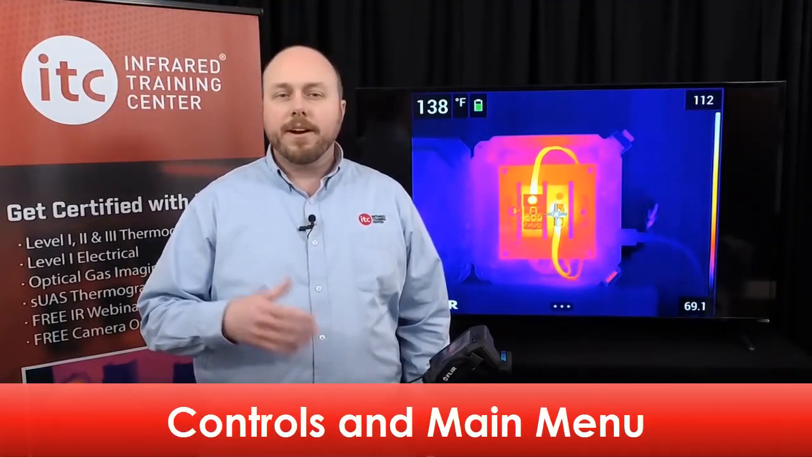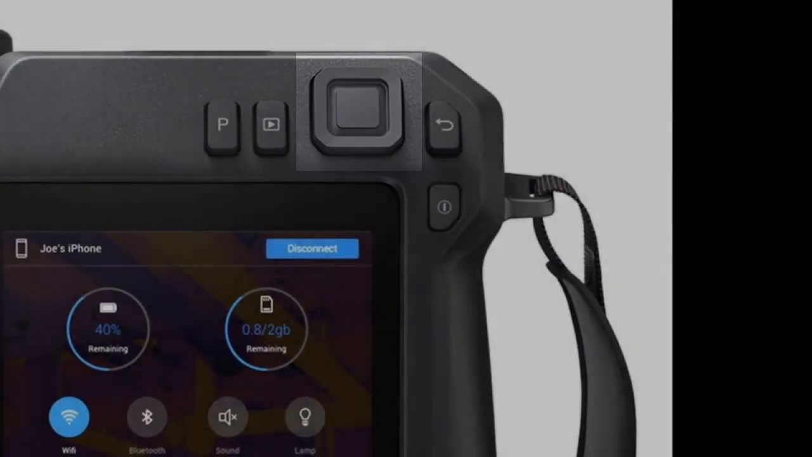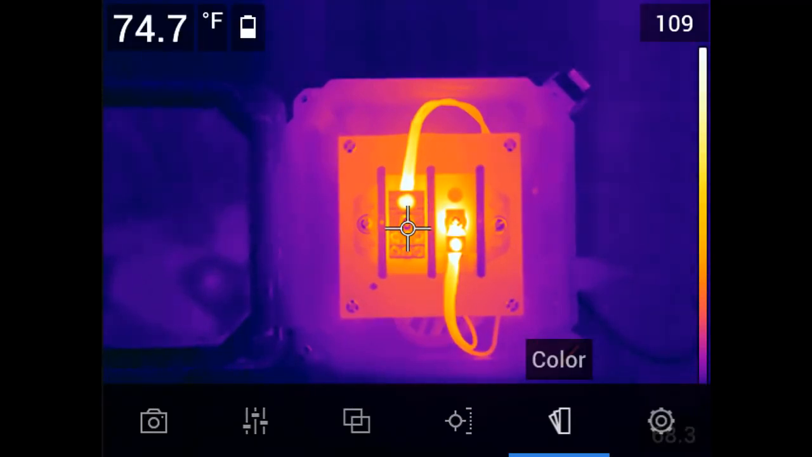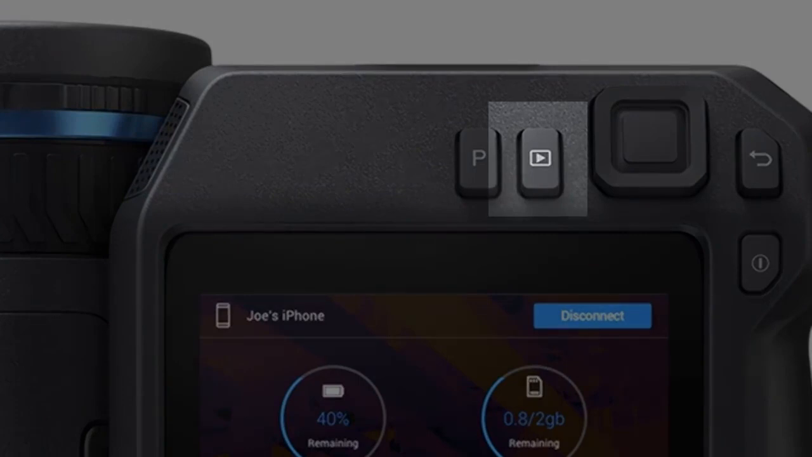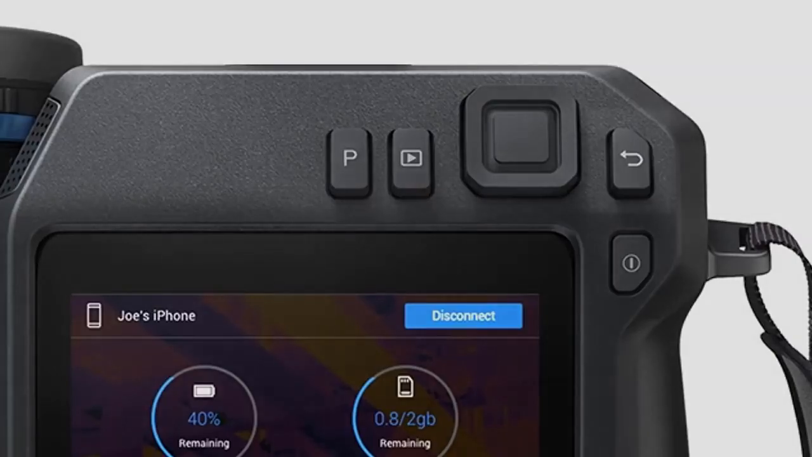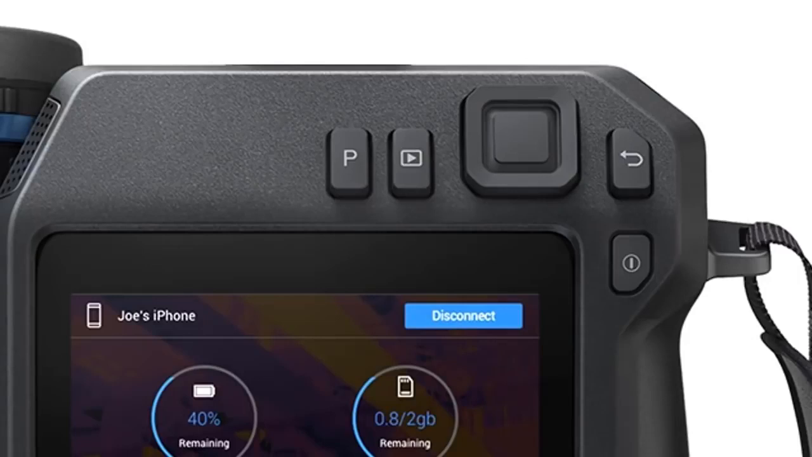First, I'd like to point out some of the various control buttons found on the thermal imager. Starting with the back here, you've got the navigation pad with the center push button. Pressing the center button will call up the main menu, which you can then navigate with the pad, moving left and right. To the left of the navigation pad is the Image Archive, or Playback button, which is used to open and review any saved images. To the right of the navigation pad is the Back button, that while in the menu system, you can back out of a selection to the main menu or go back to a live image.